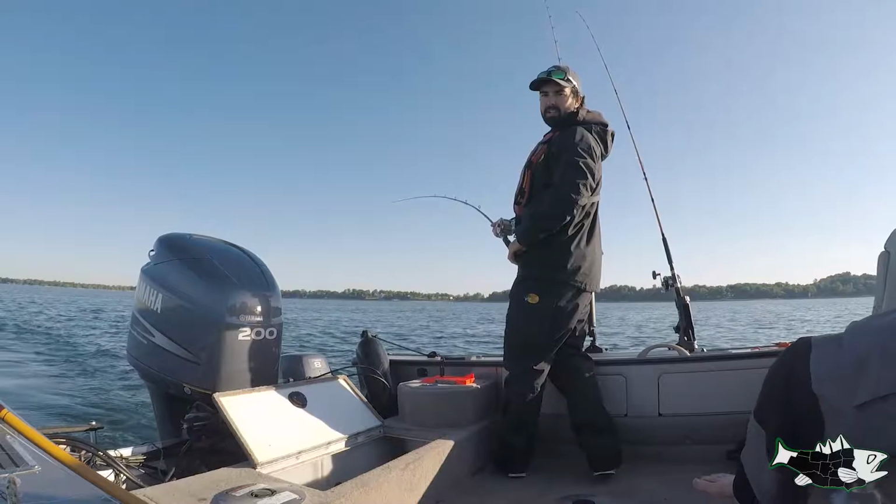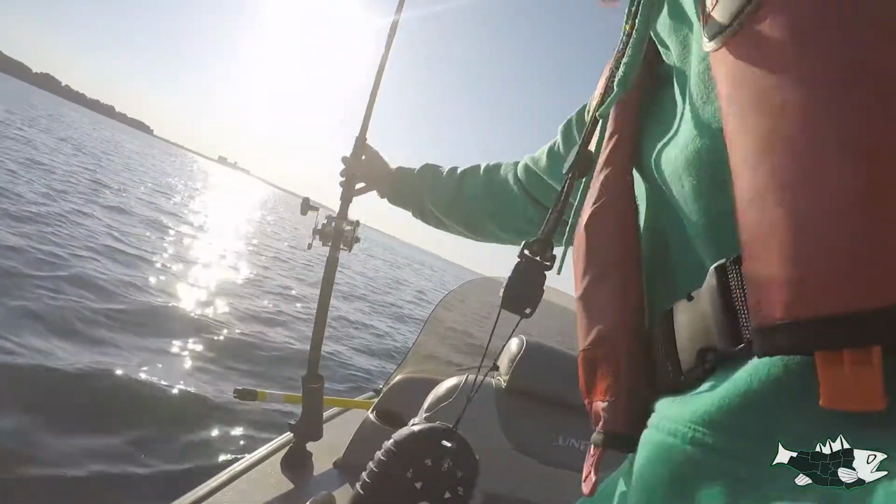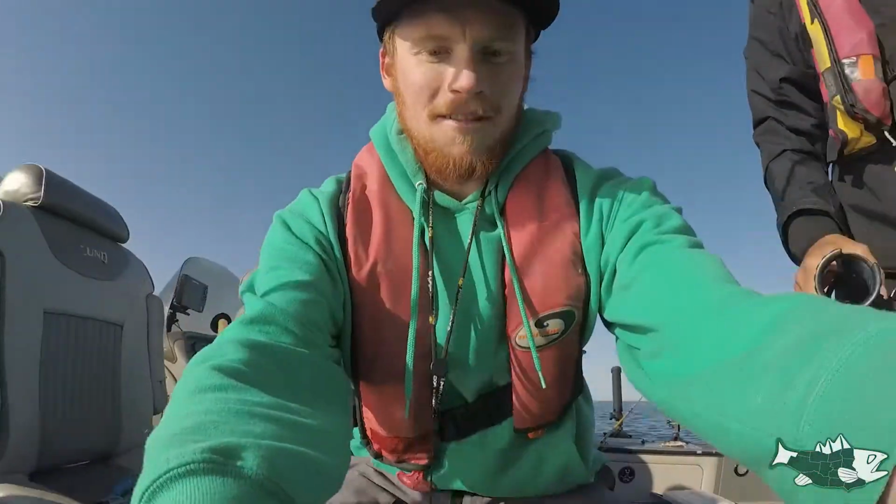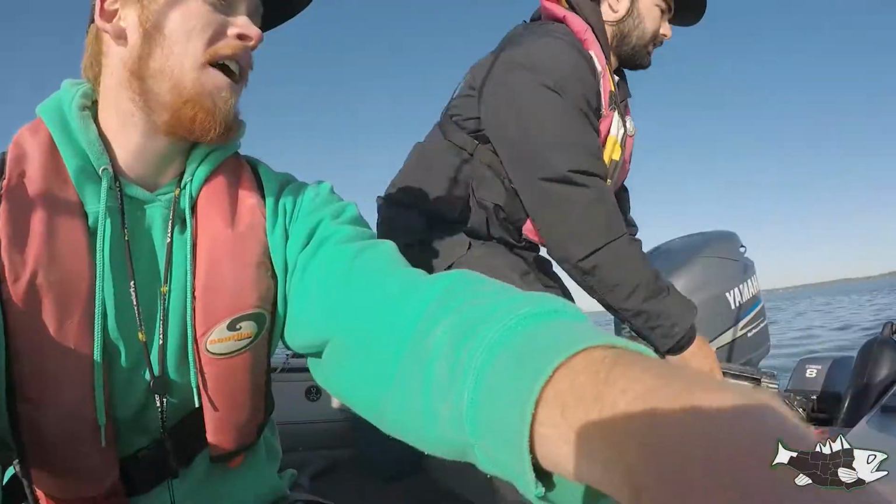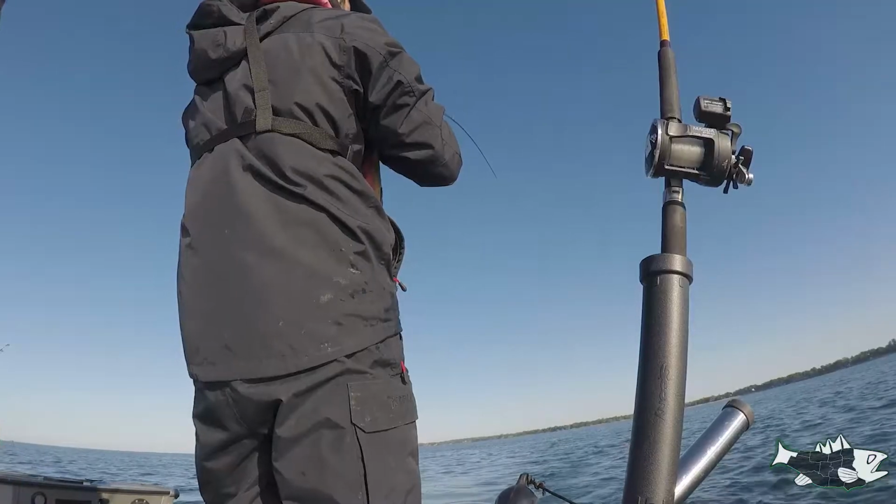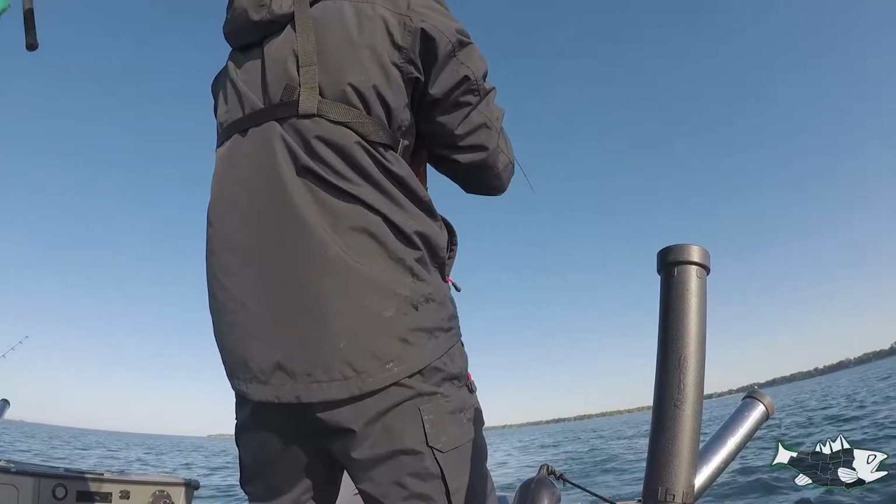Can you switch a GoPro side? Yeah, maybe I'll just do that. We need to wash this boat. Fish. Oh. But I'm somehow tangled in the other line. Okay. Or something's going on.